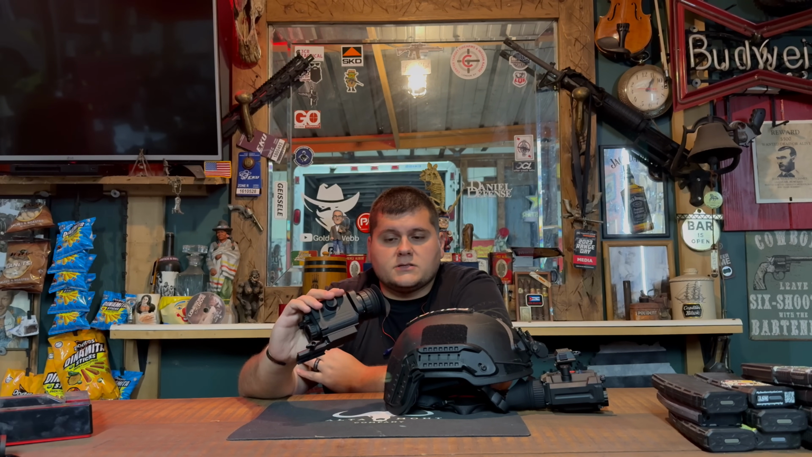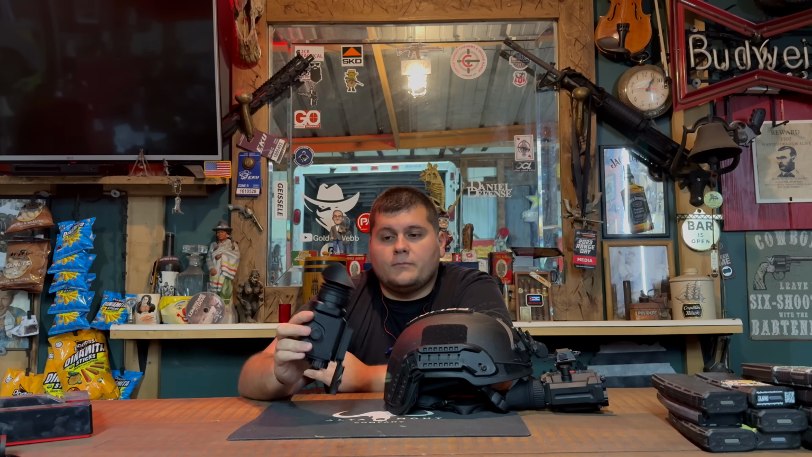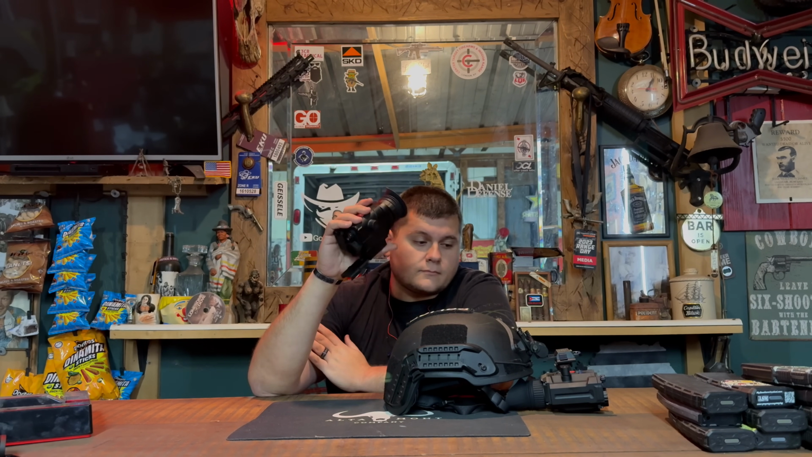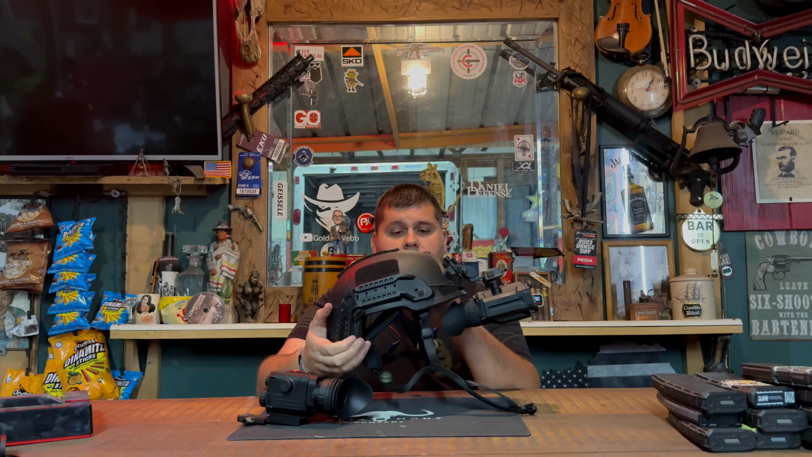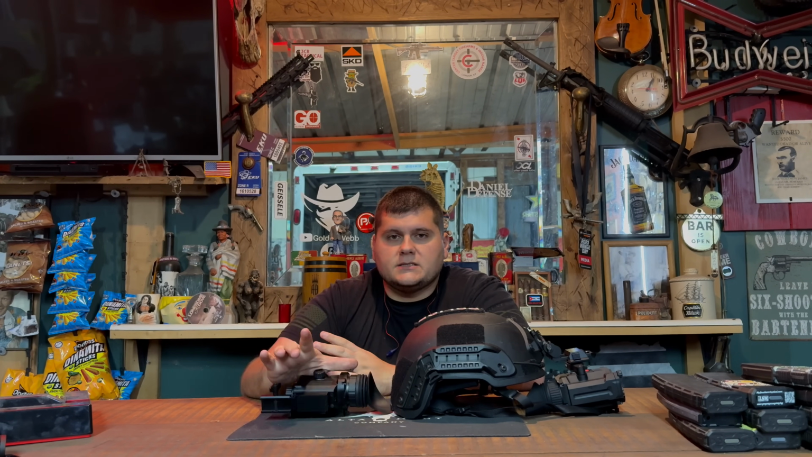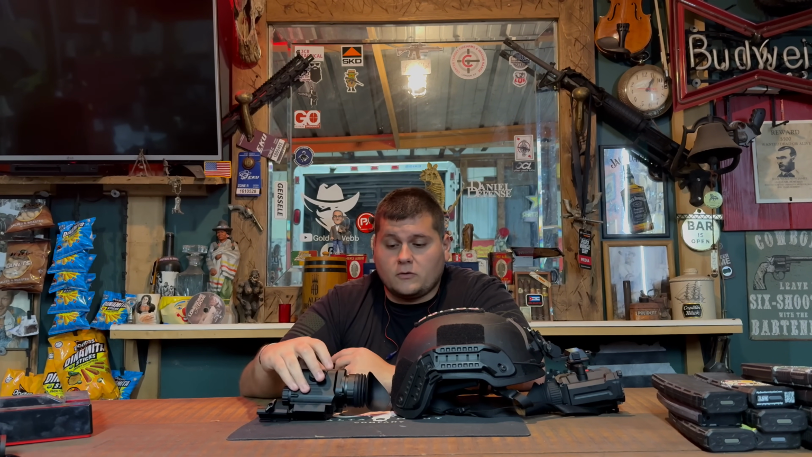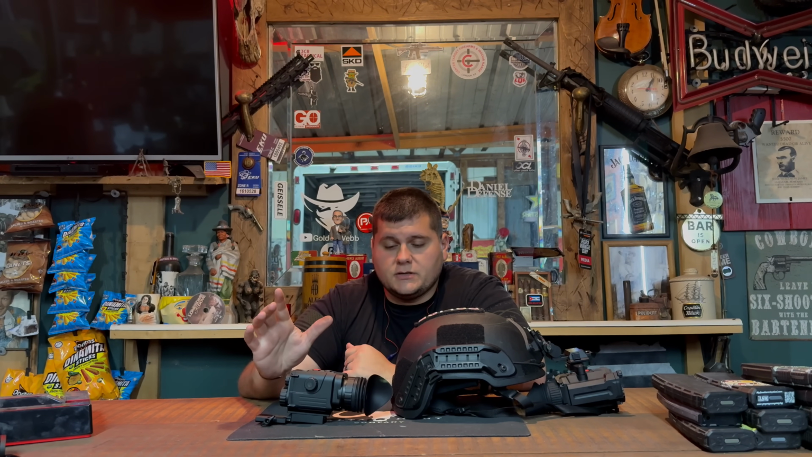If you're wanting something that has not only night vision but thermal to it, I think this is the way to go. Like I said, you can use it as just a monocle, just like this. You can use it as an actual mounted helmet, as you can see here. Just depends on which way you want to run it, and like I said as well, if you want to run it on an actual rifle, you have the ability to do so. That's something that most of these don't really have. It's either you're using it as a scope or you're using it as a monocle, but you're not going to be able to use it as both, but this right here has the ability to do so.